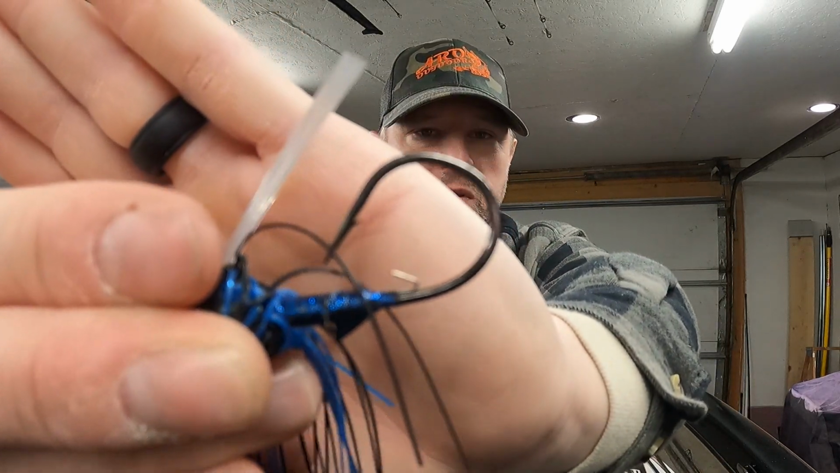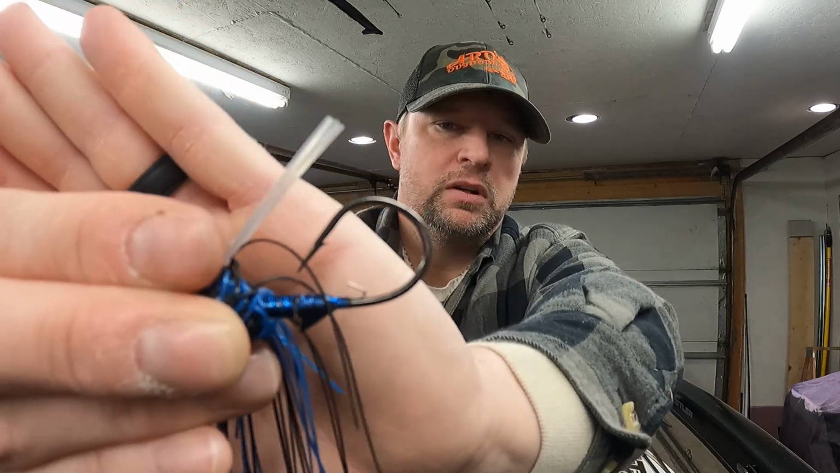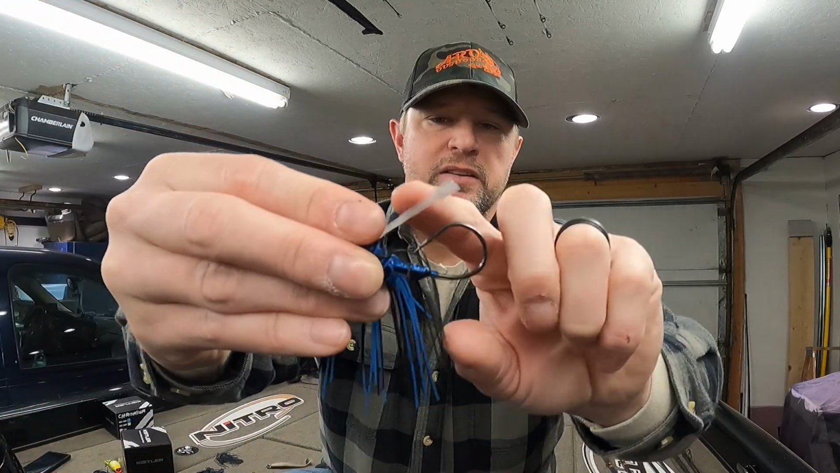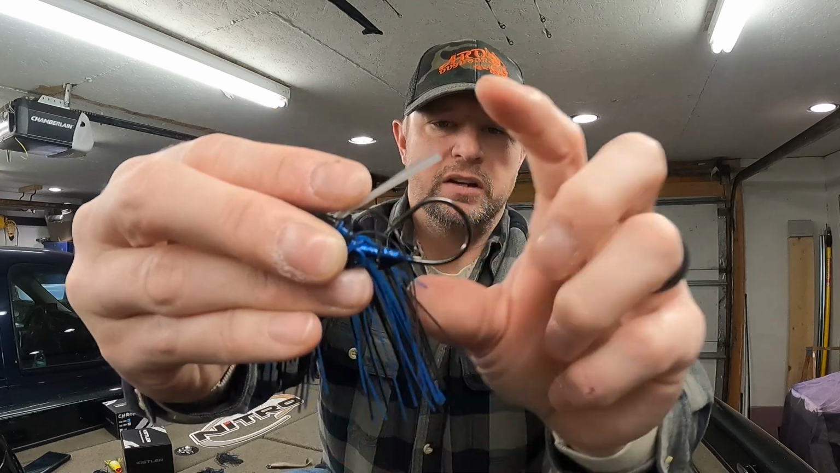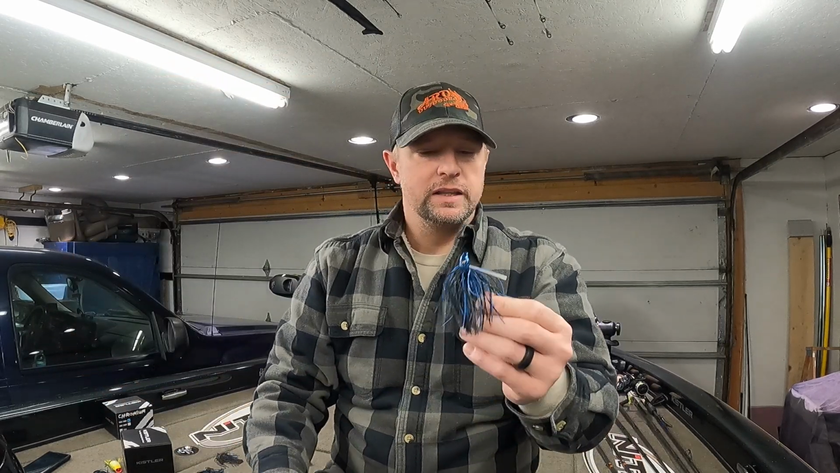You see that? As close as I can. I probably could go a little bit more, but I want to try and eliminate their lip from getting in there. I mean, with this weed guard here, you wouldn't think their lip would get in there, but it's happened even on this one. So that's what I'll do.